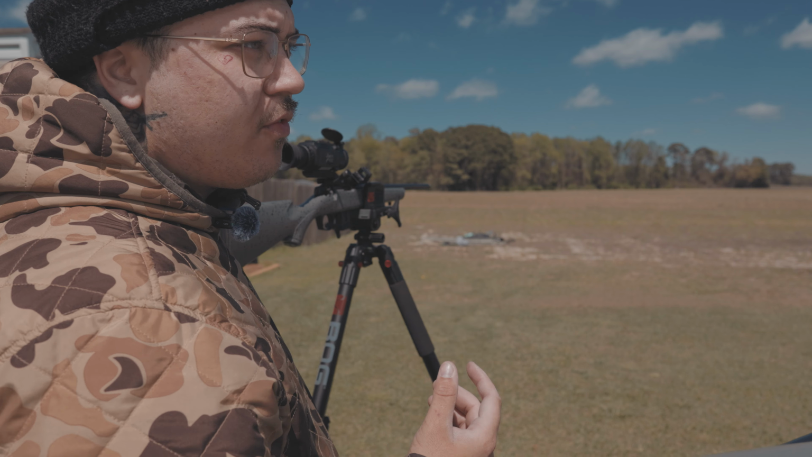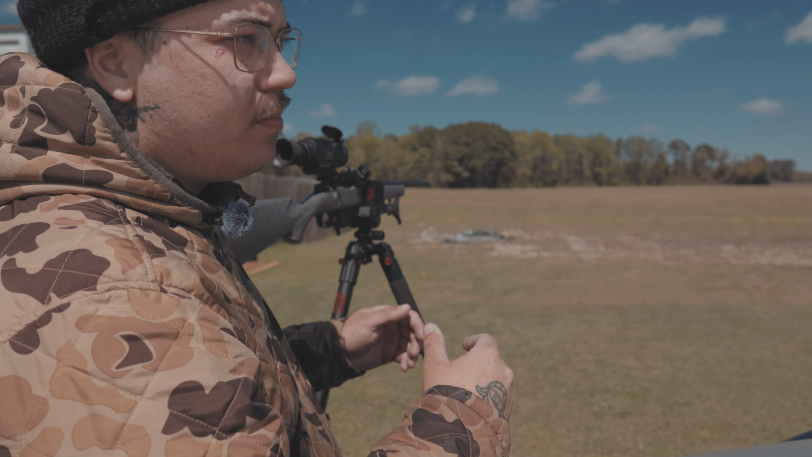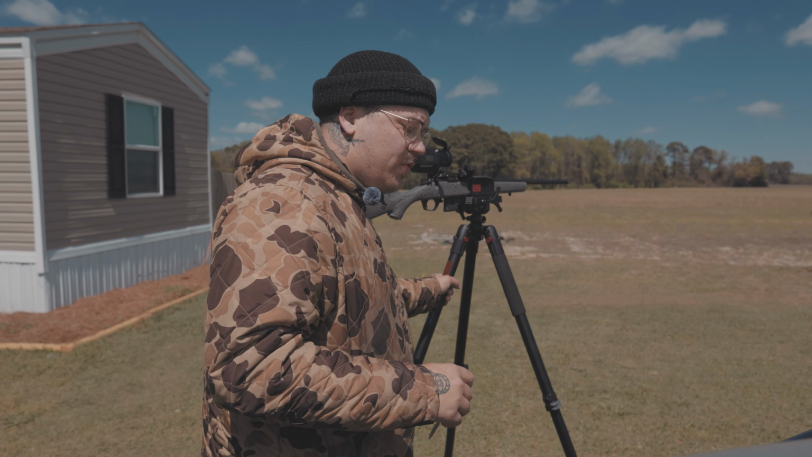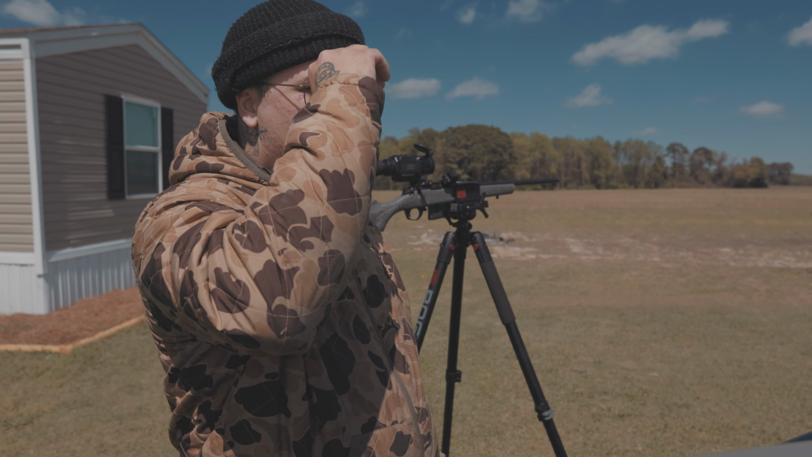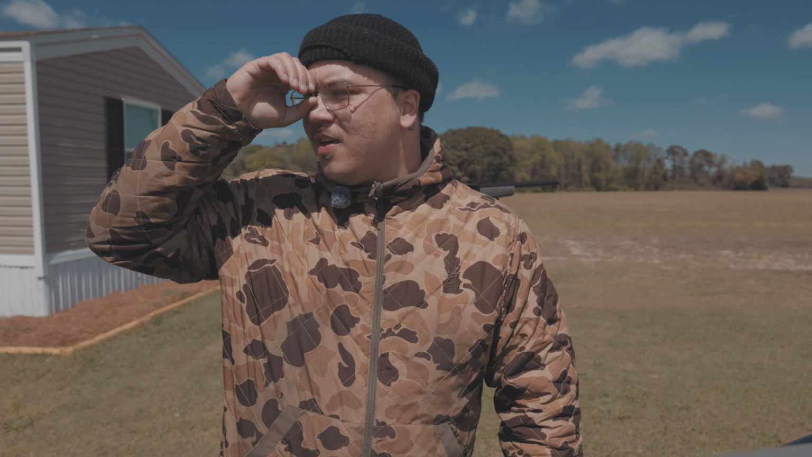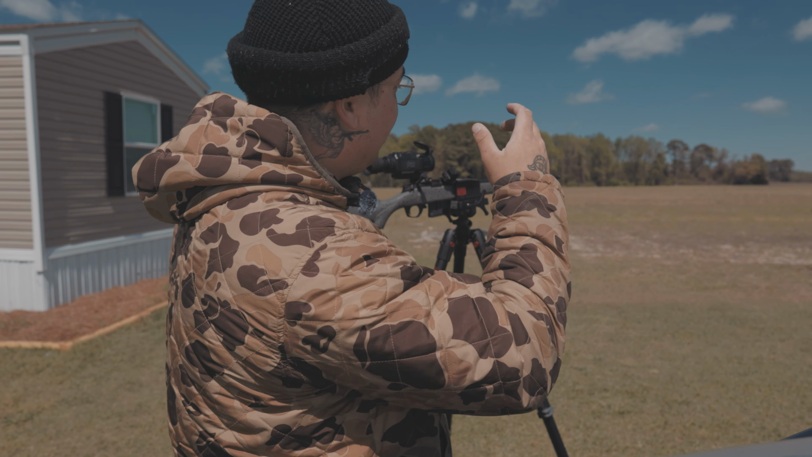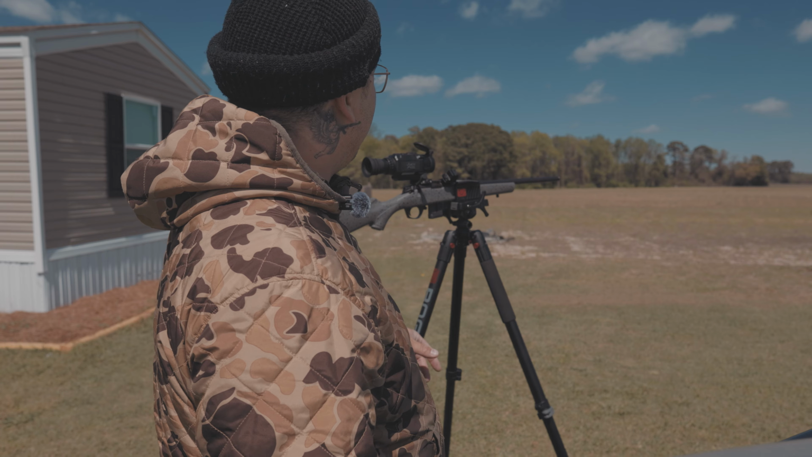You can take it off, use it as a monocular, because if you're riding it around and you're just scouting, it's easier to do that than it is to hold a freaking rifle out of your truck or whatever you're doing. So yeah, that's what I usually do.